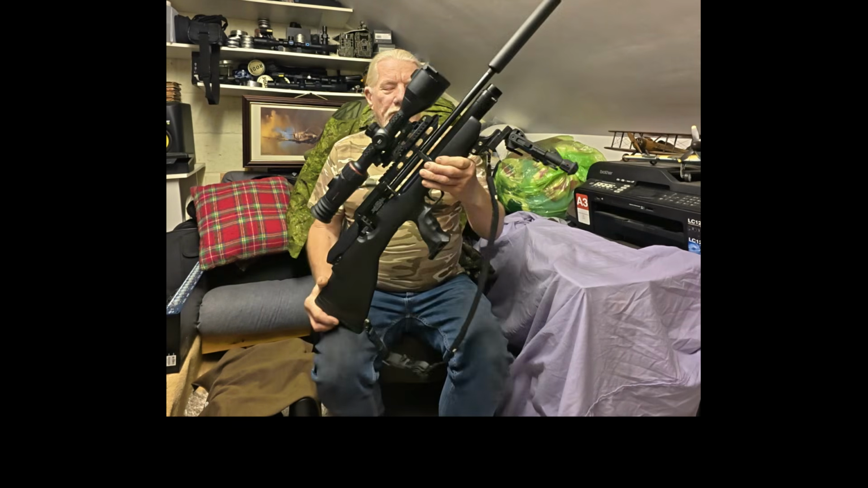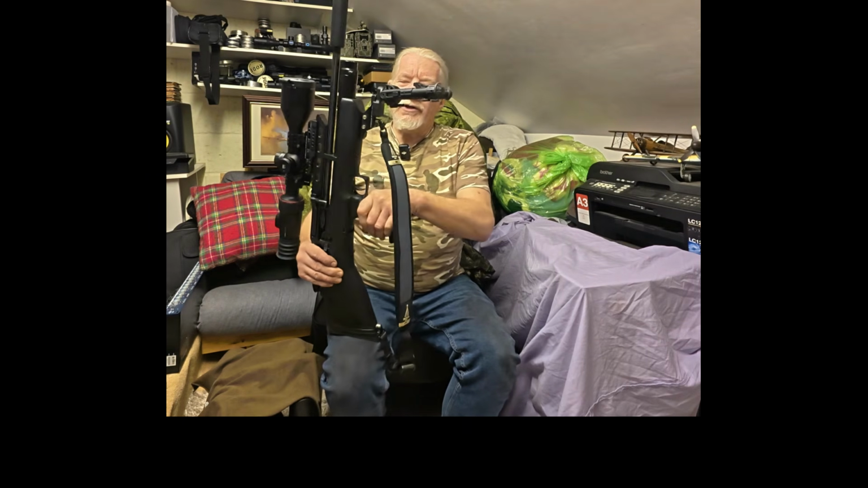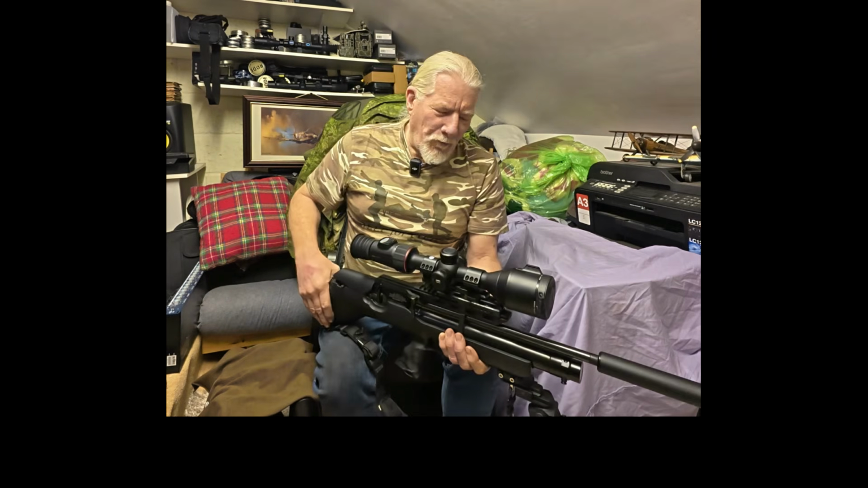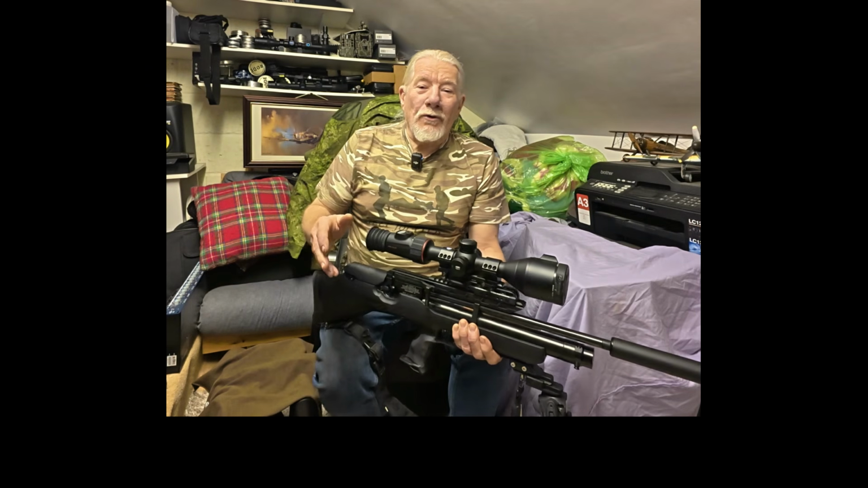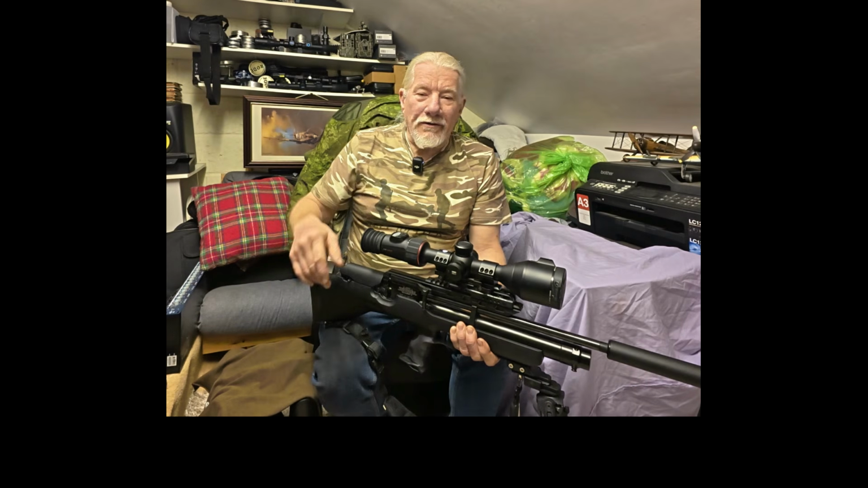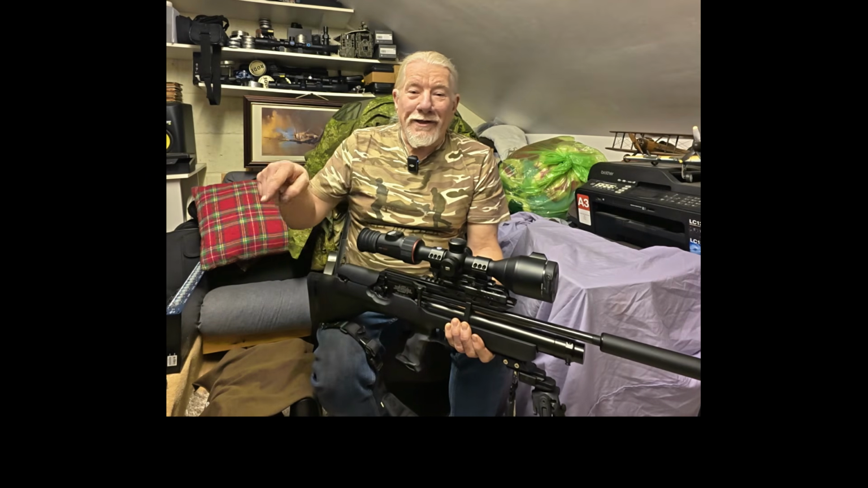Now you'll notice I've mounted it on my bullpup HW100, and you might think what sacrilege, but to be fair, I had an opportunity to go out ratting last night to that place that the chap that keeps the two or three wallabies, and you'll see those on the video.